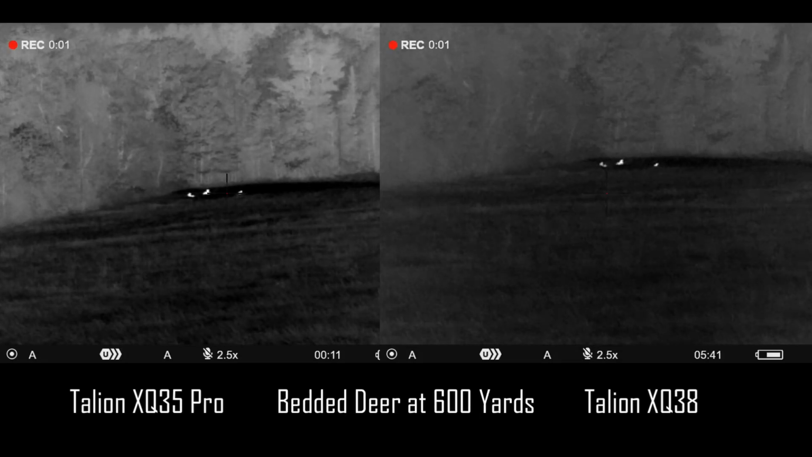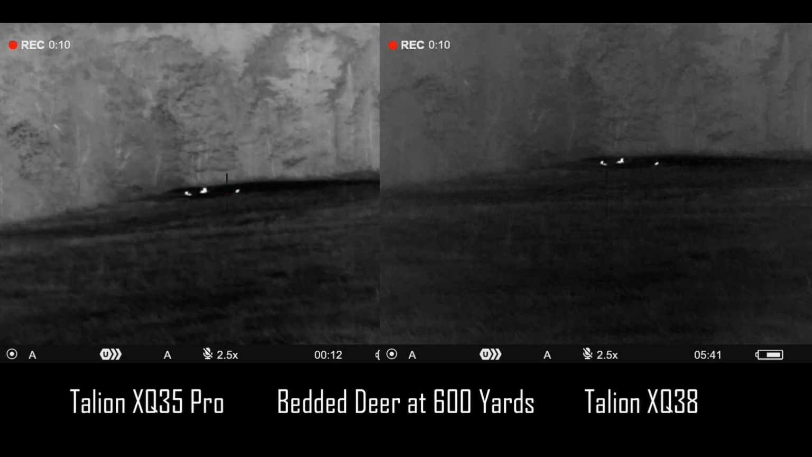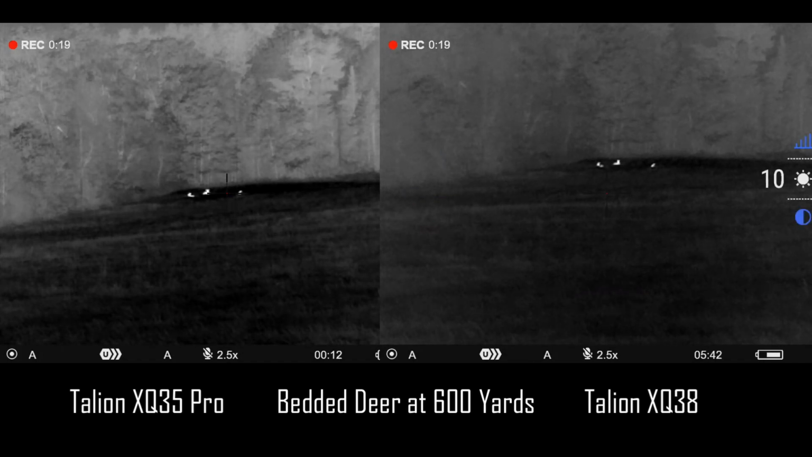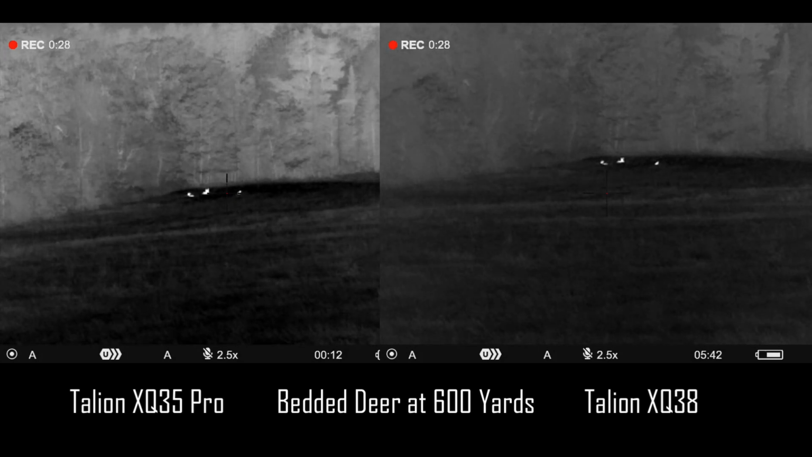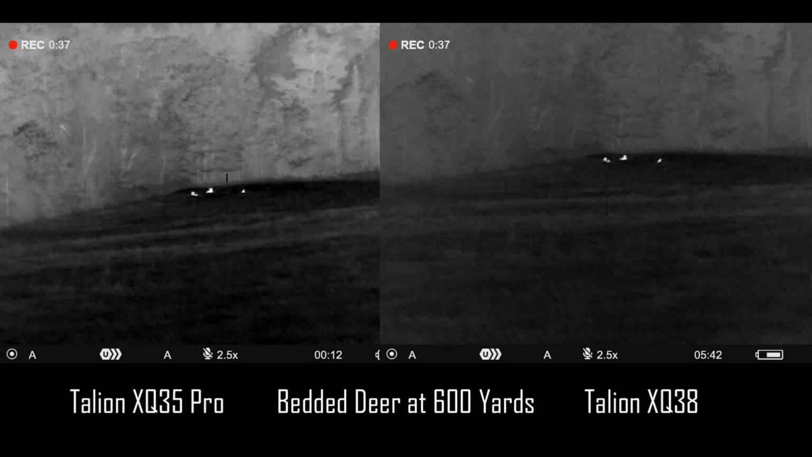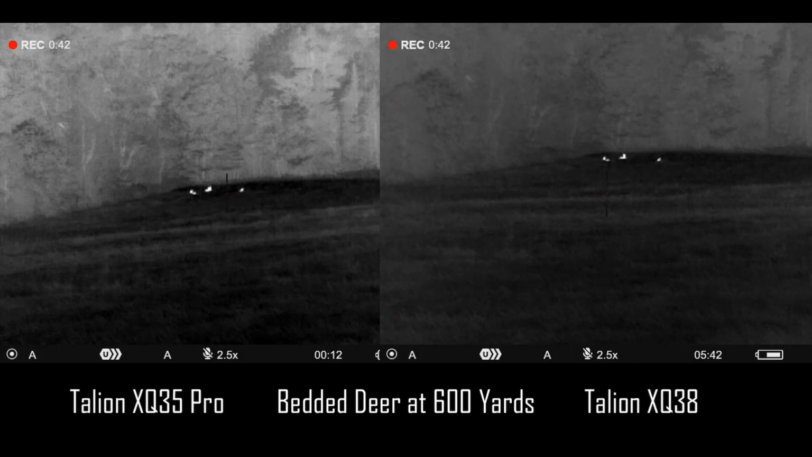Okay, so here we have multiple deer all bedded down at 600 yards. I ranged them prior with my Thermion LRF, and what I really want to show here isn't really the animal clarity, it's the foreground and background. You'll notice the background on the 35 Pro is much more crisp, has a lot more detail, and the background on the XQ38 is really kind of washed out and lacking some of that detail. What they're doing here is using that Pro sensor with the lower NETD rating. That sub 25 millikelvin sensor on the Pro is really starting to shine here and separate itself. Important to note, the settings of contrast and brightness are the same on both scopes, and they are both in the ultra image boost mode.